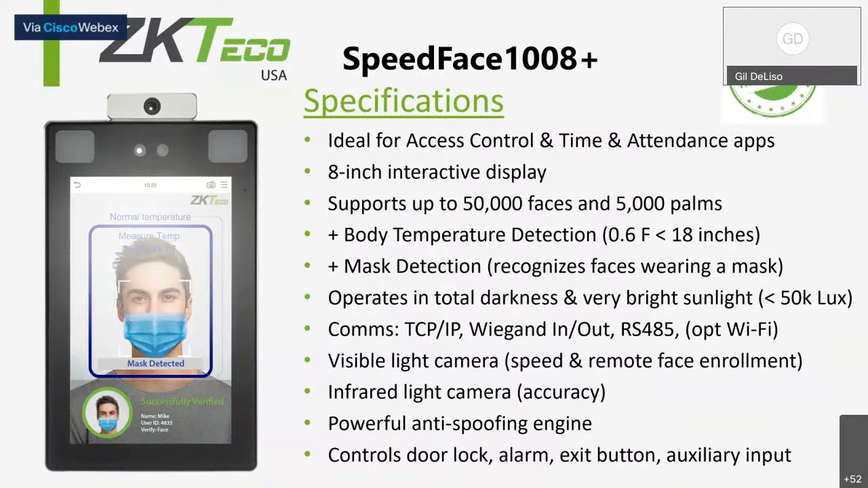One of the other things that ZK has tried to do, in terms of allowing options to implement this either as a standalone detector device only with no real access control functions, is that we're working on integration with other large access control manufacturers. So this becomes an agnostic device.